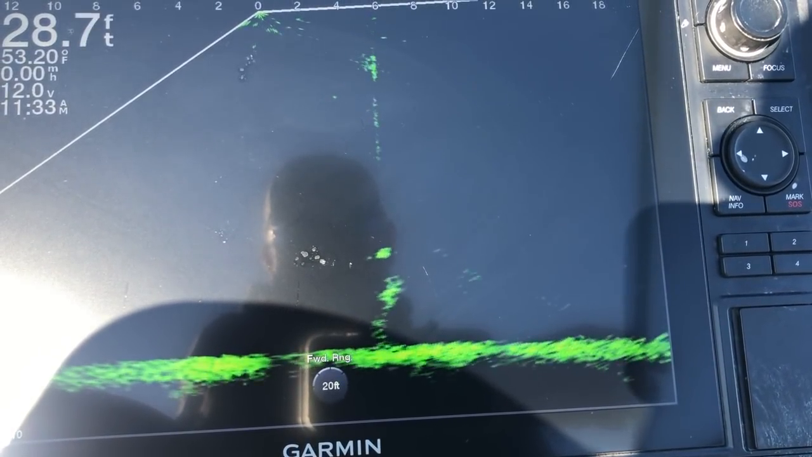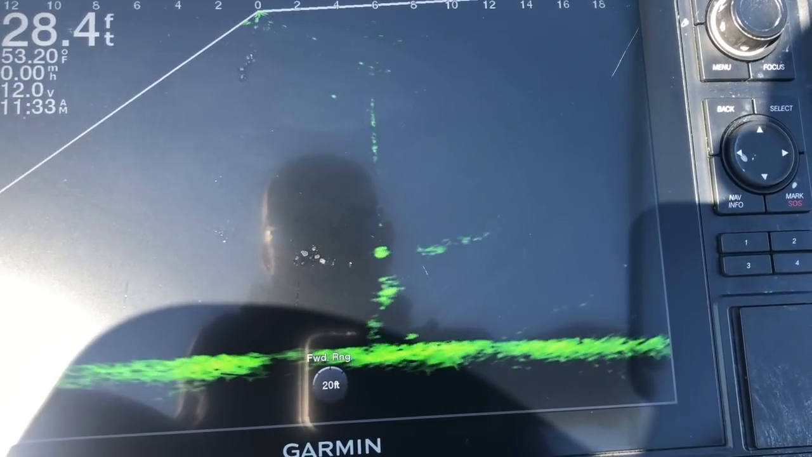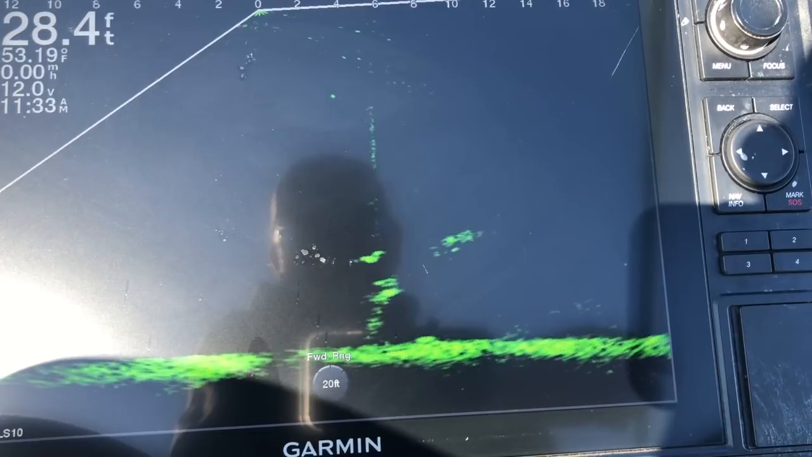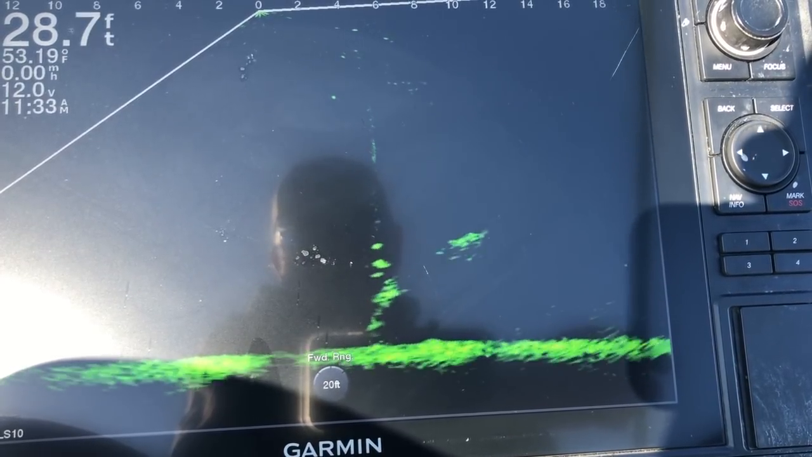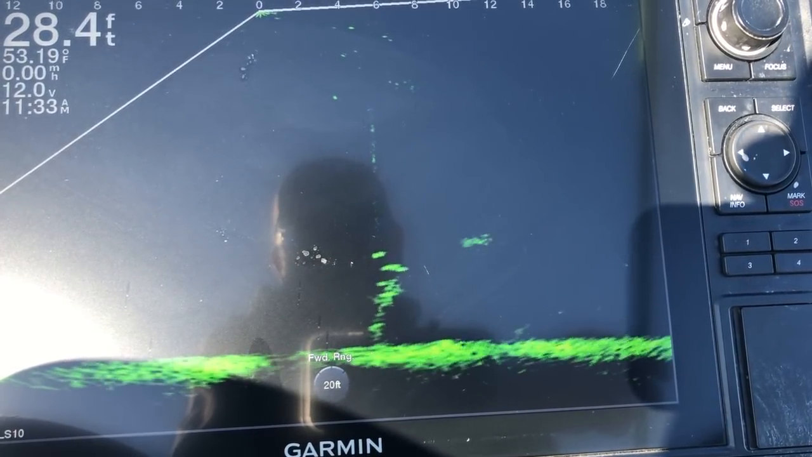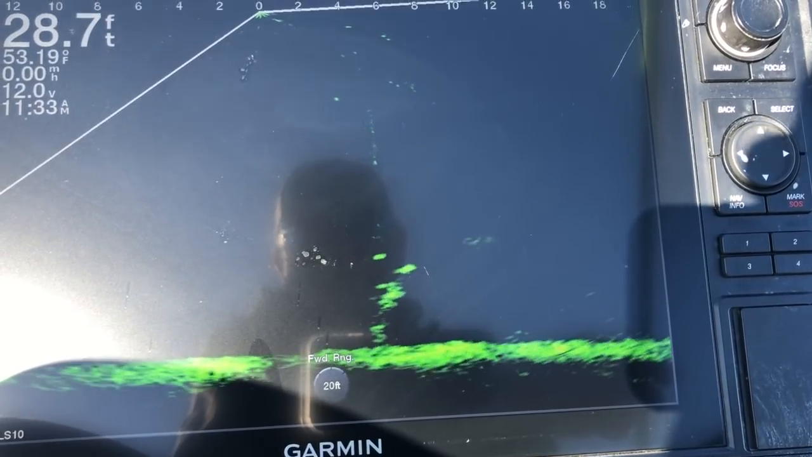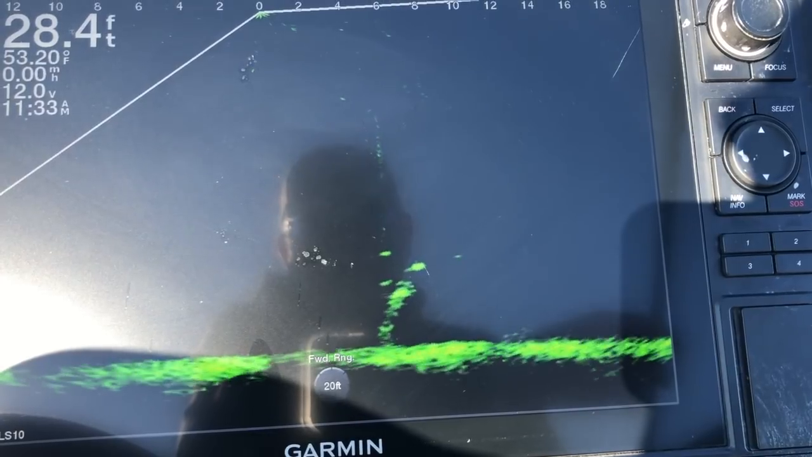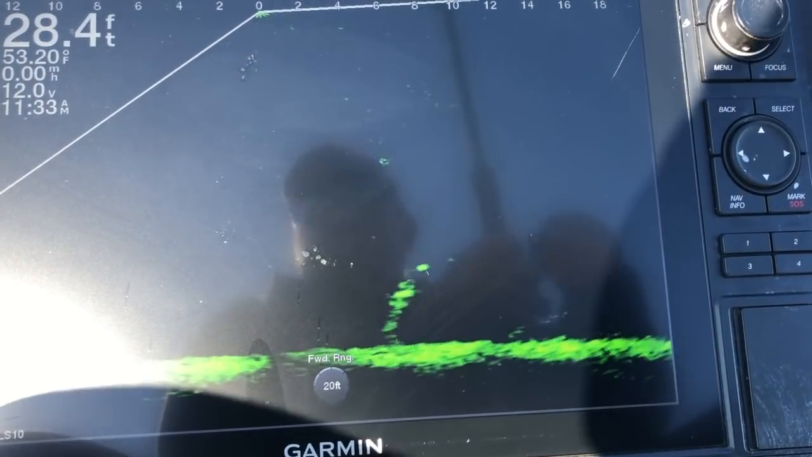Come on, bud. All right, these fish aren't really showing interest, so they're good fish.